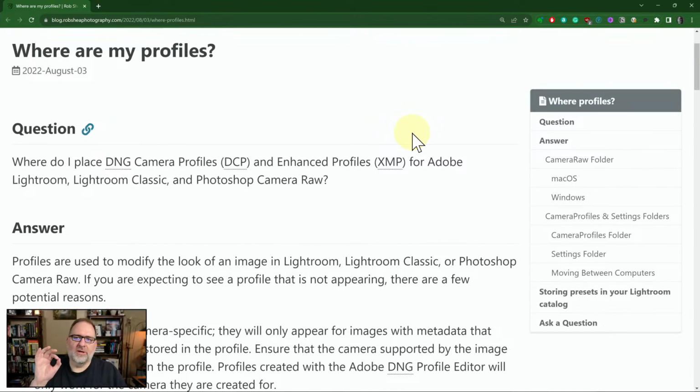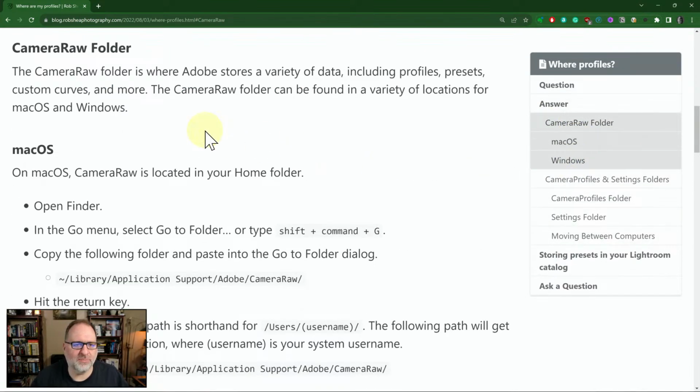So let's talk a little bit about where the profiles live and what you need to know when you're moving from one computer to another, regardless of which operating system, same operating system, or which direction you're going. Kind of the same applies to all of this. Okay, so the first thing that I want to do is learn about the Camera Raw folder. So let's jump down to that. The Camera Raw folder is where Adobe is storing all of your profiles, traditional DCP profiles, new enhanced XMP profiles. They're all being stored in the Camera Raw folder. So that's your starting point.